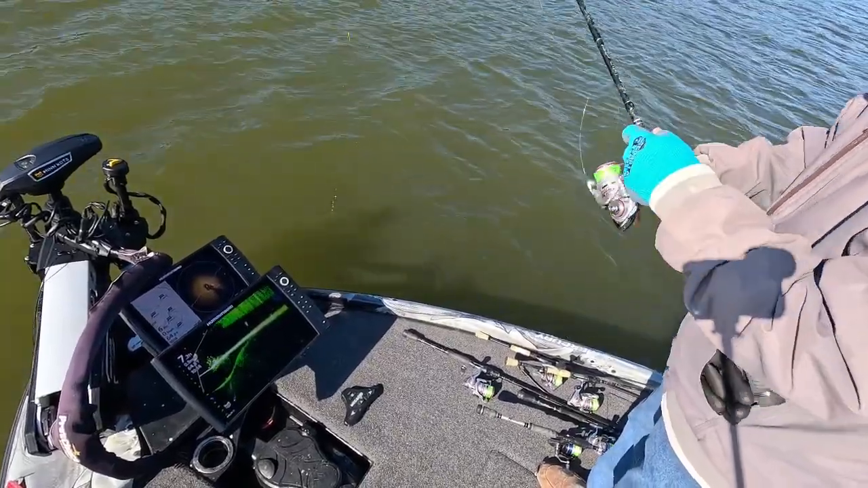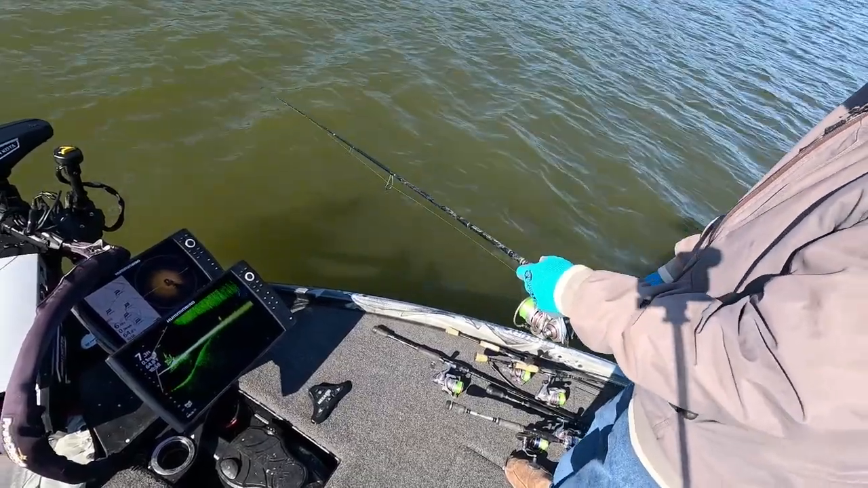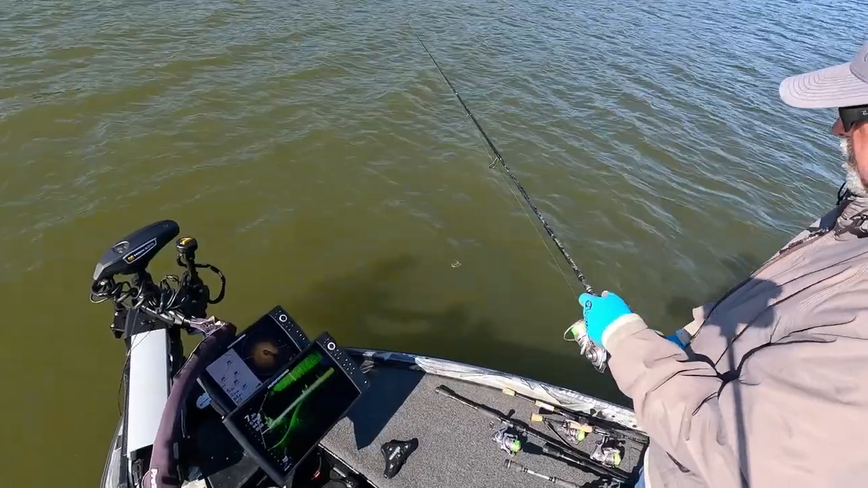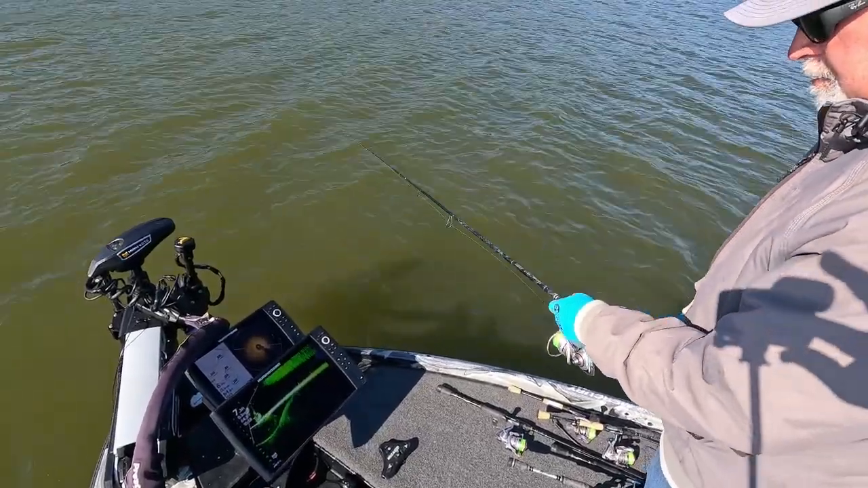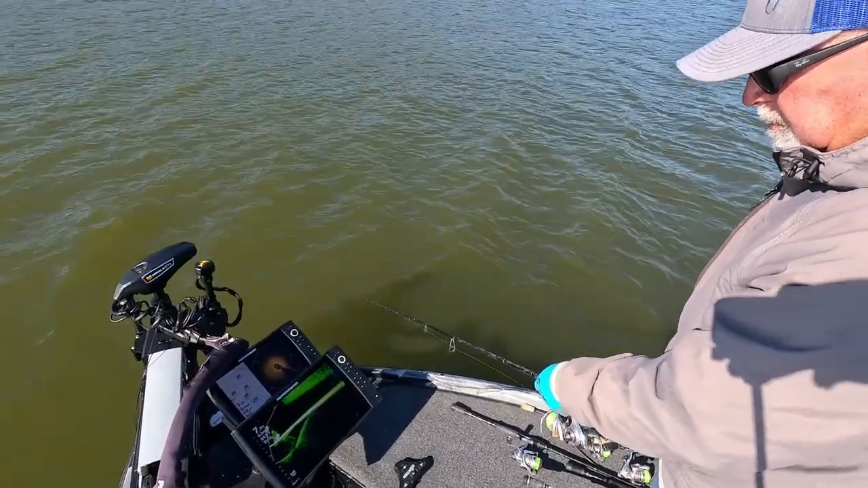Right there. Oh, that was him too. That looked like the bigger one. And he hit it, but I just missed him. Messing with me now. Right on the outside edge of that root wad.